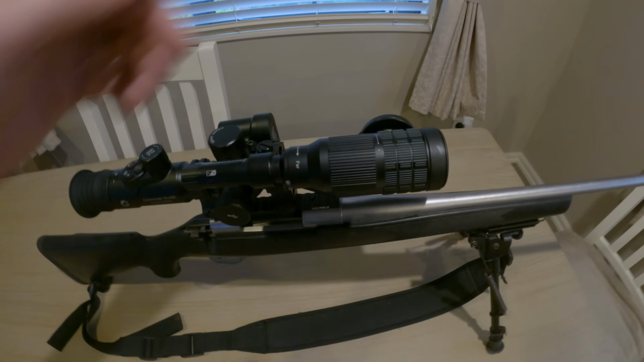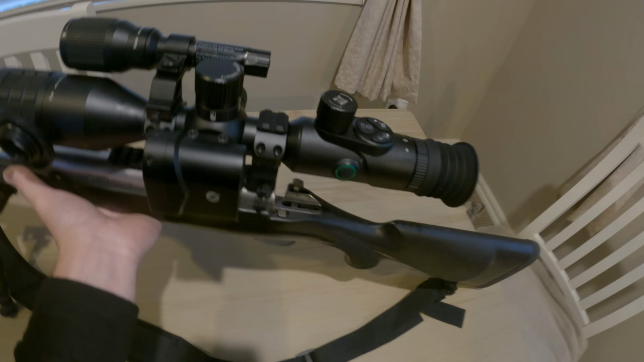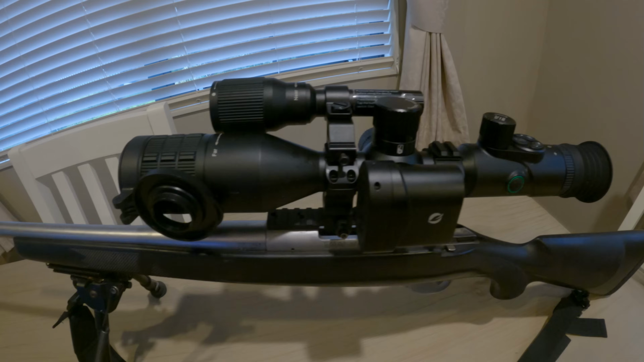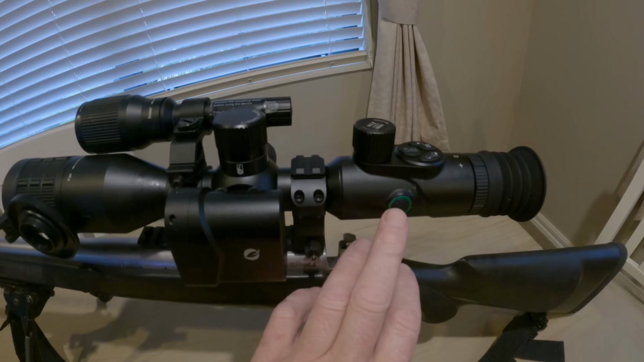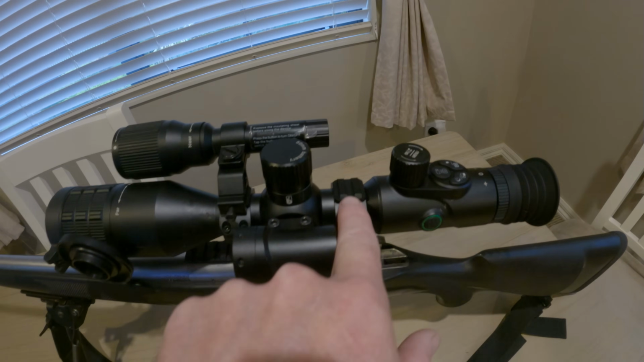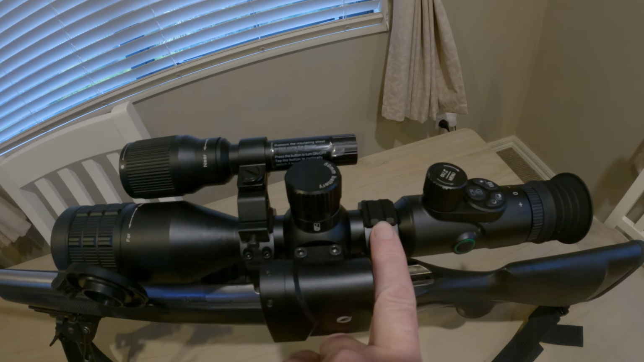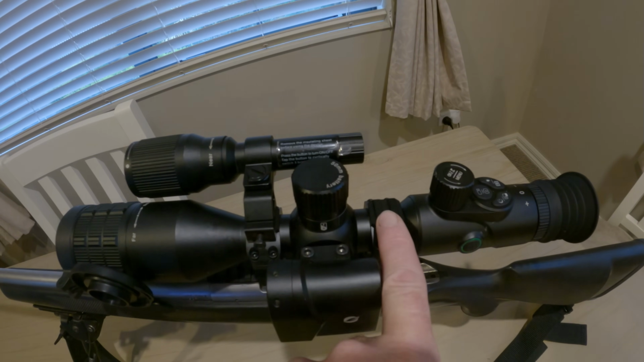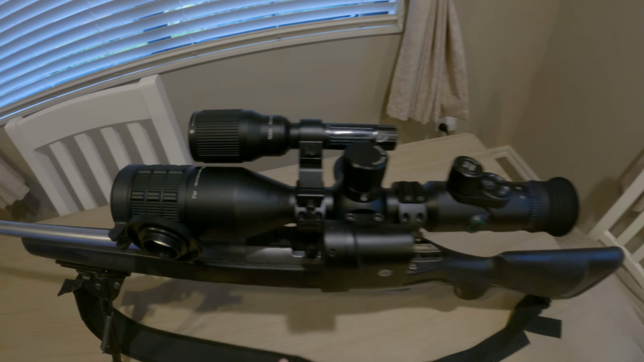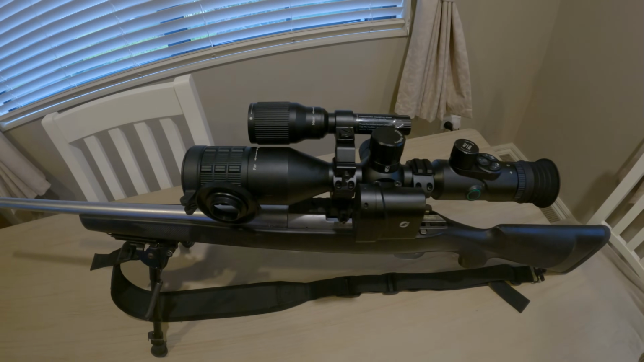Let's show you the other side. That's the button for turning it on and off. It's obviously got another little part here. You could add some added attachment if you wanted, maybe another normal torch or something for walking around with. So it's up to you really. It's mounted on a Picatinny rail.